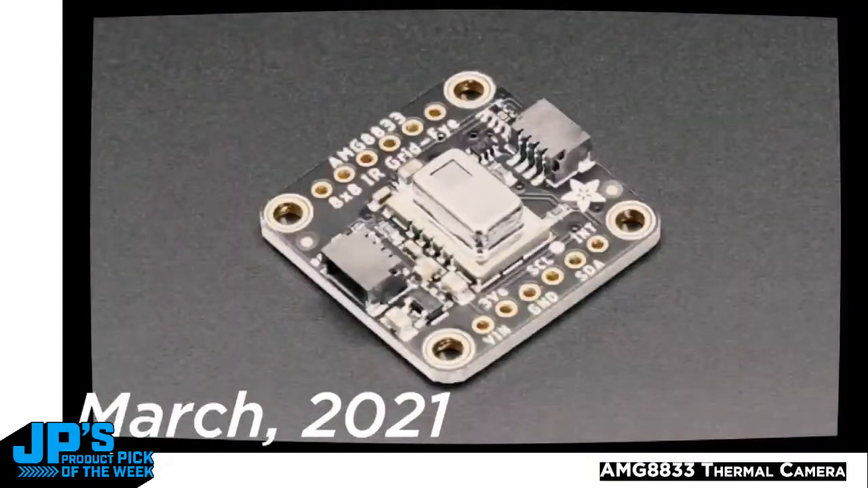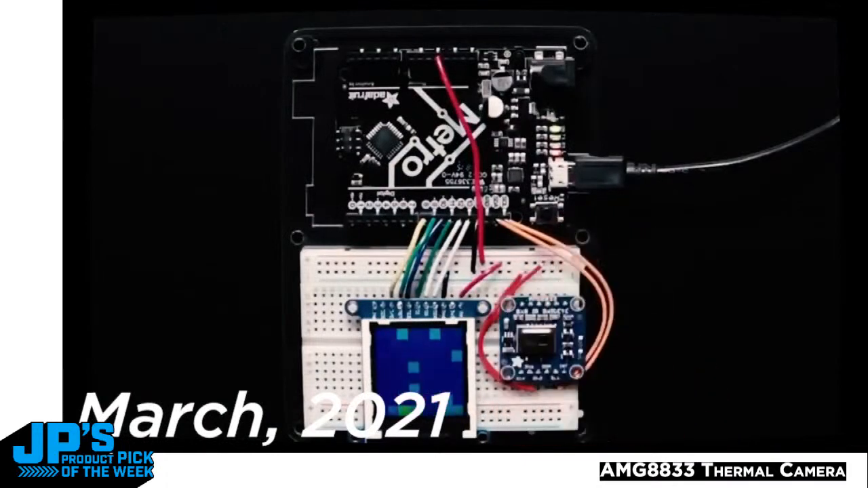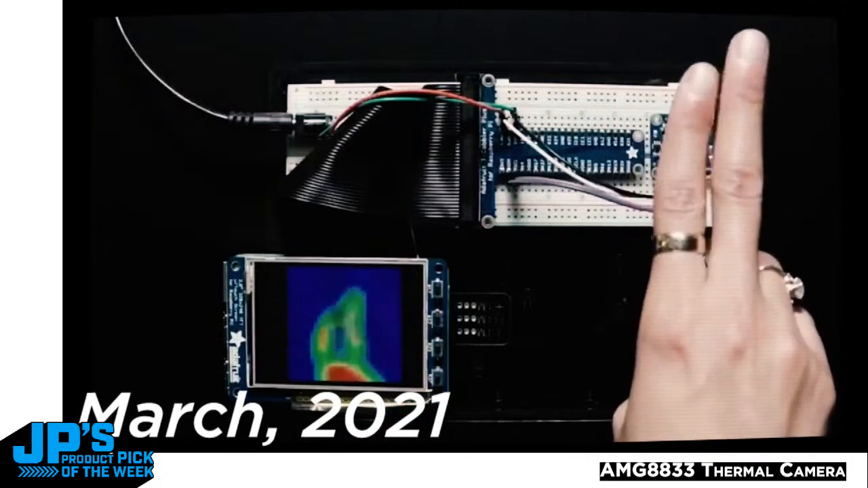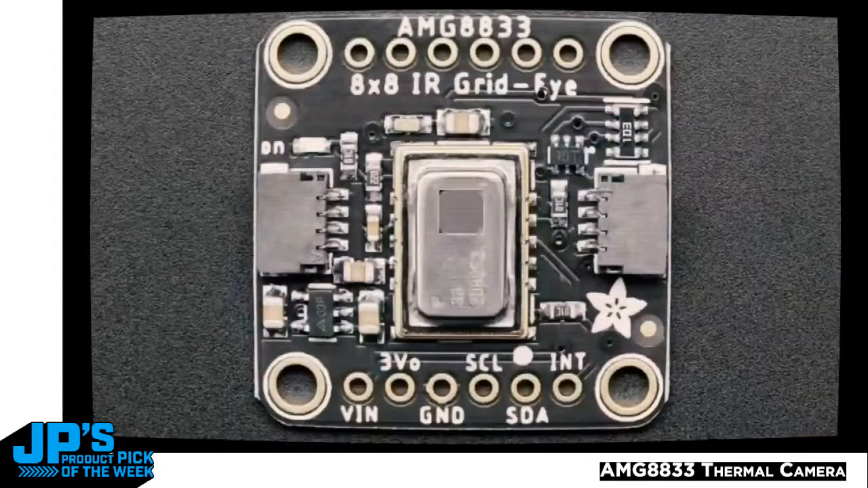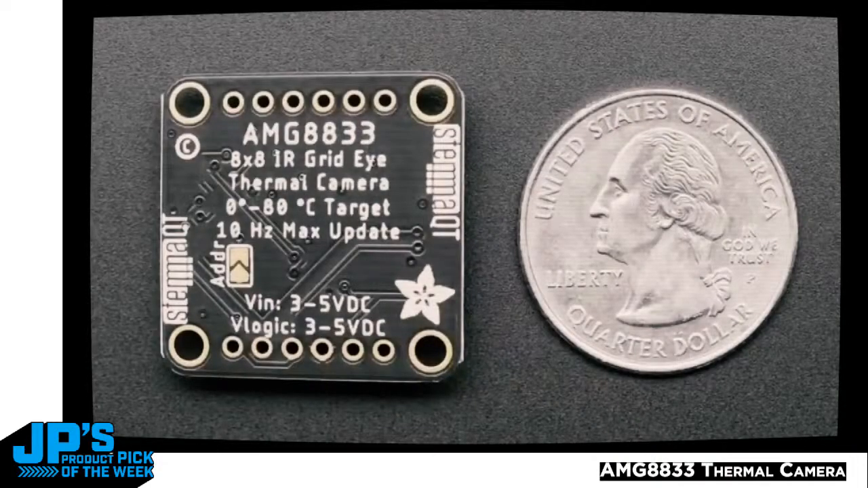Next up, this is the revision. This is the AMG8833. So we've had this thermal camera for a while. Now the thermal camera just has a STEMMA QT connector, so you can plug and play it with any of our STEMMA QT interface boards, including the CyberDecks we're about to show. Or, if you've got a Clue board, you can plug it in and then make a little thermal camera.